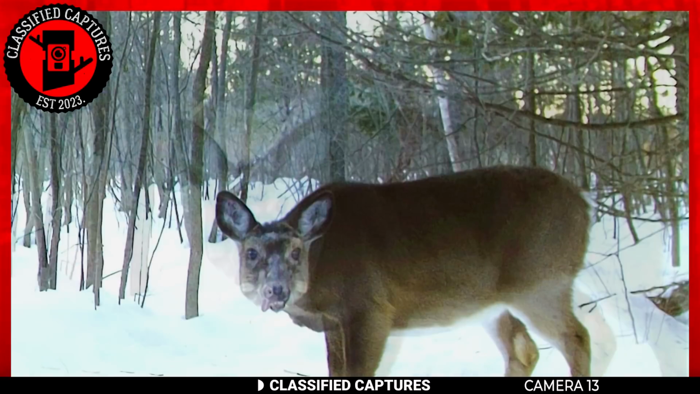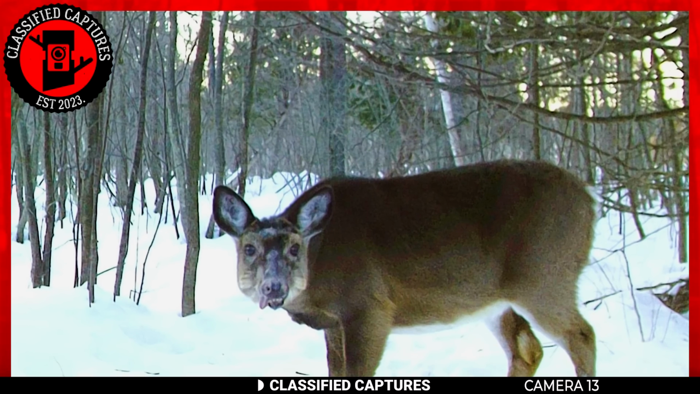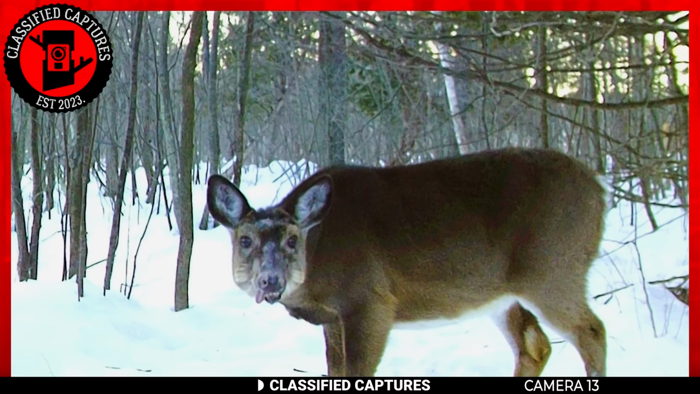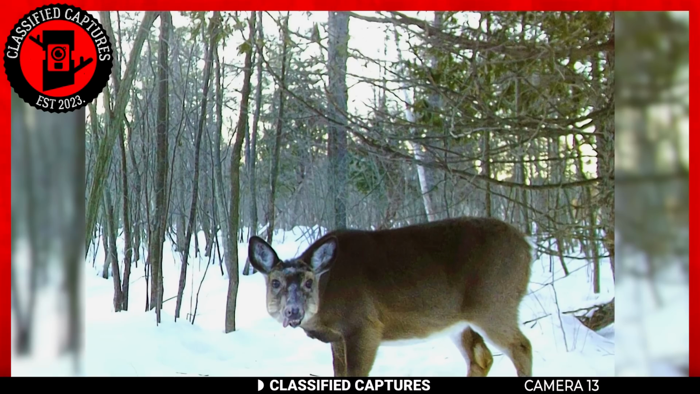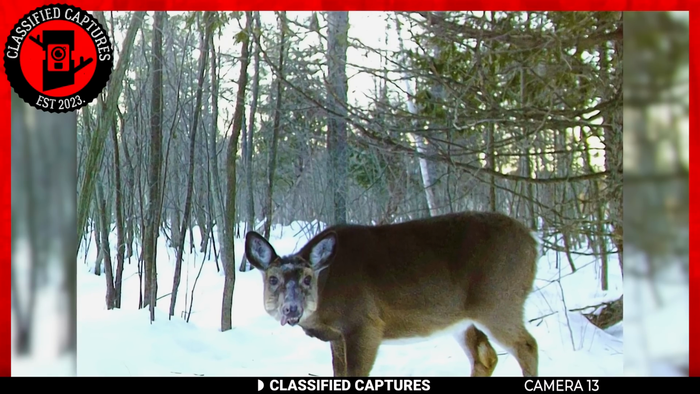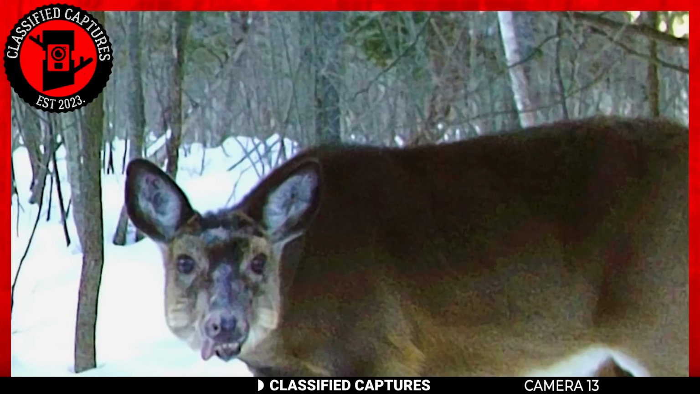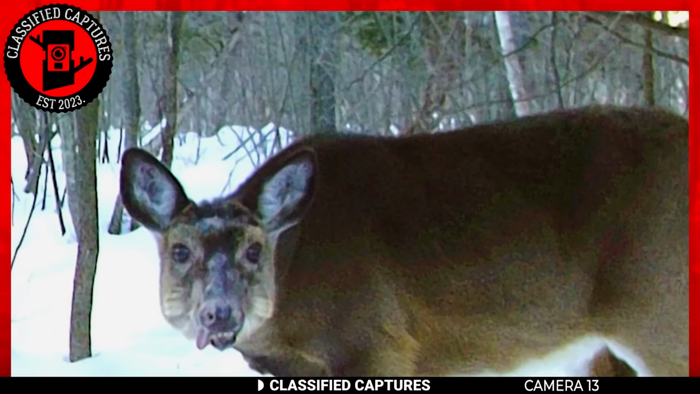The result? A deer that looks like it's fresh from a spa day, with an ice face mask that would make even the most glamorous Hollywood celebrity envious. Nature's little moments like these serve as a reminder that even in the wild there's room for a touch of whimsy. This was at least my logical explanation of the whole thing.